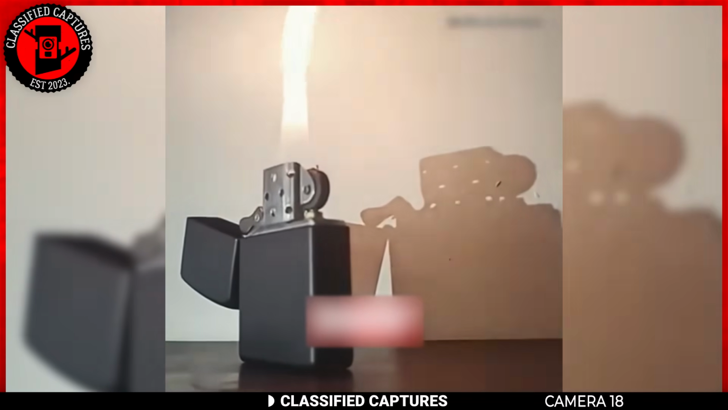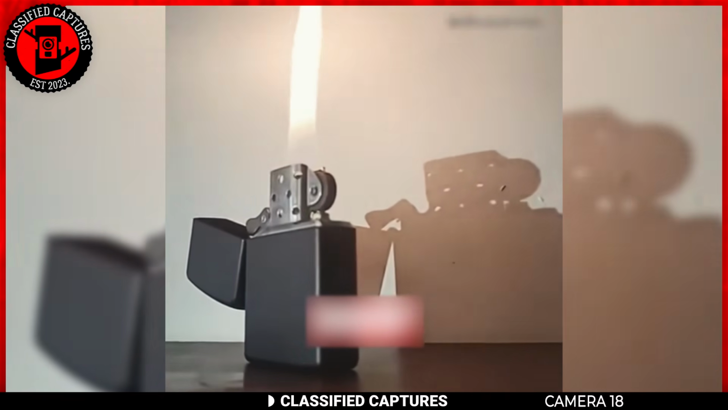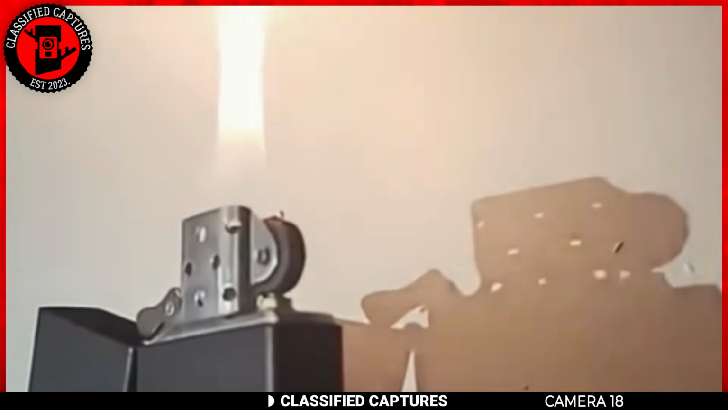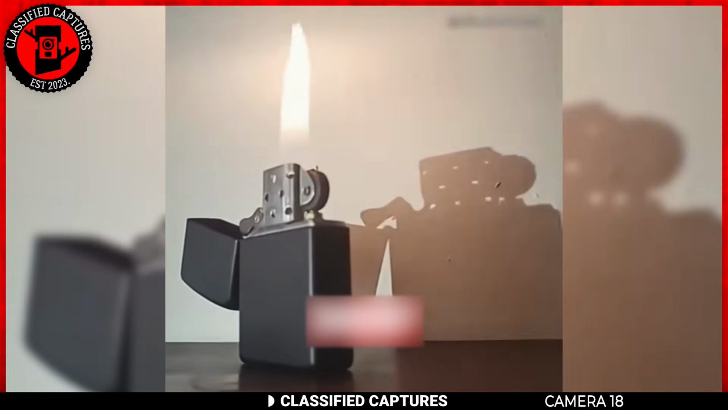There could be a few explanations for such an occurrence. One possibility is that the lighting conditions and the camera angle created a situation where the shadow was more prominent than the flame itself. Shadows can sometimes be more defined depending on the light source and the angle. What are your thoughts?